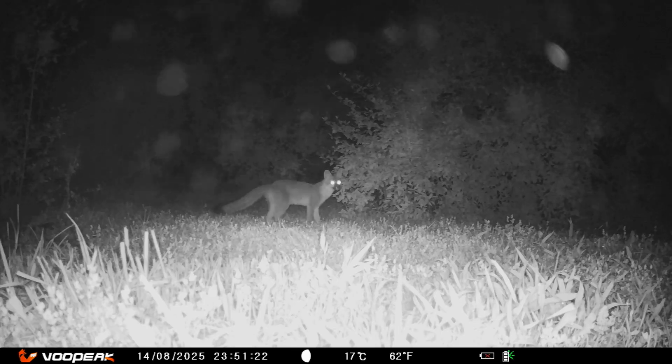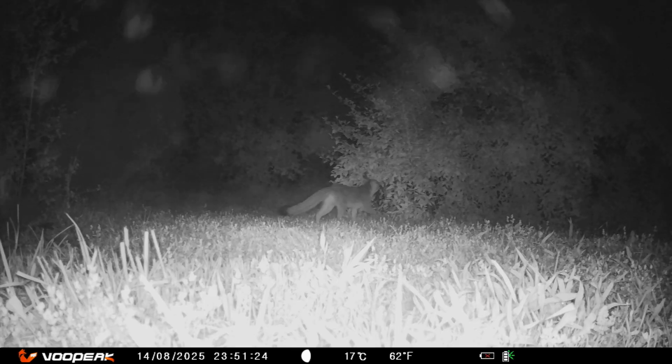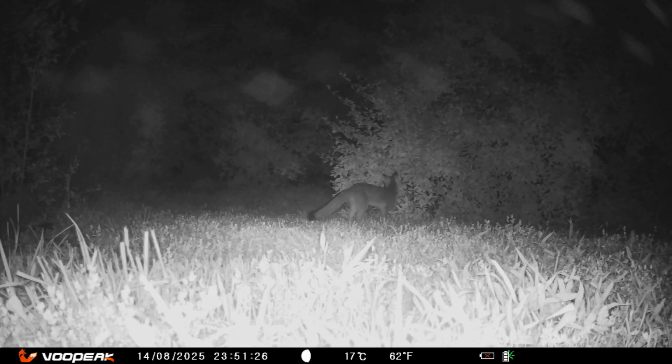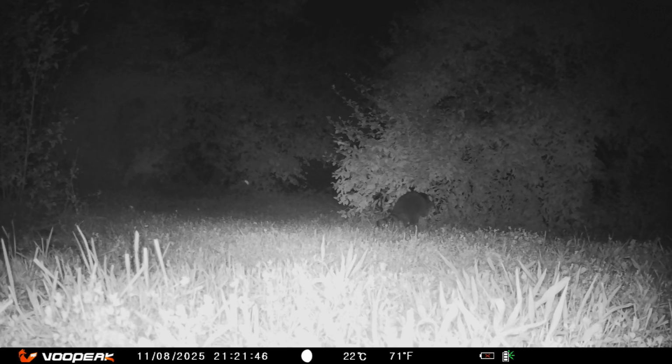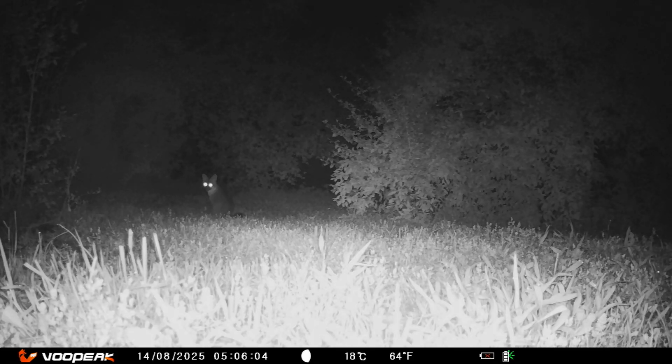And now the fox is back. It's going to look at it again too. Gotta smell it, check it out. The raccoon is really checking this tree out too. That's so funny. You would never know that any of this happened if it wasn't for the cameras. The fox is just sitting, but you can't be on the move all the time.